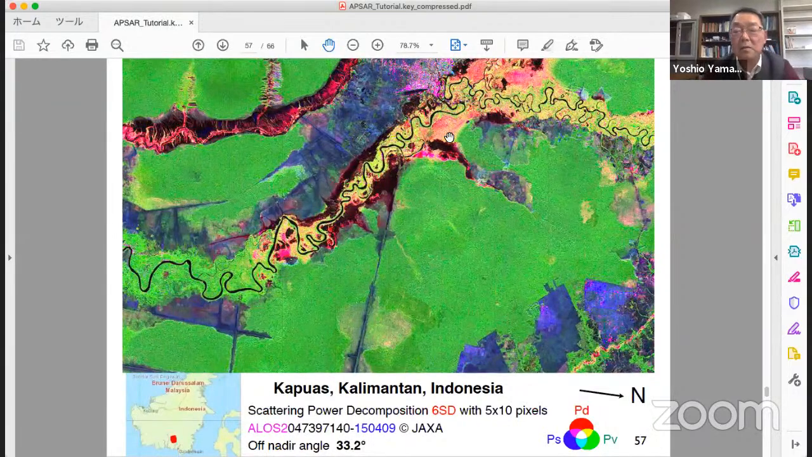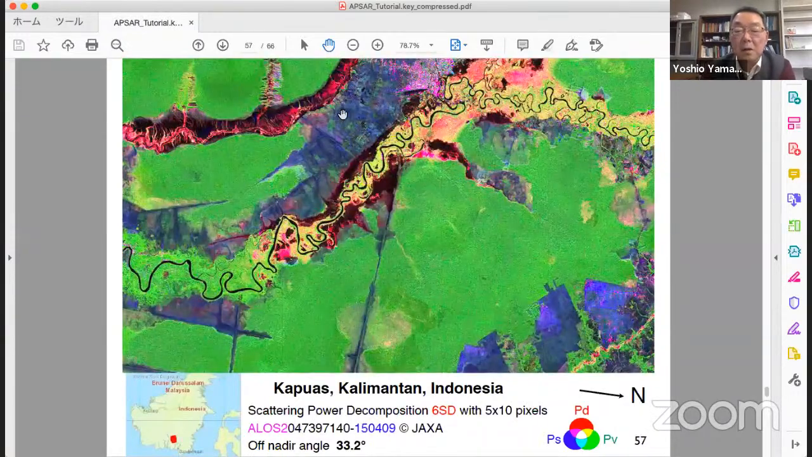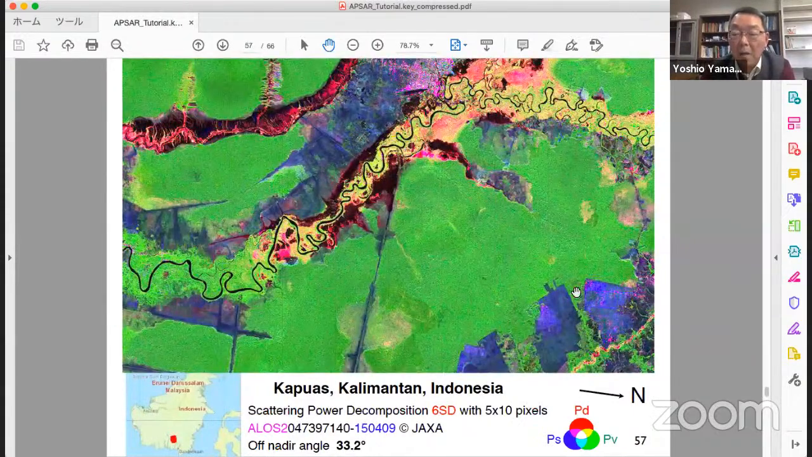In the red case, trees and vegetation have grown up. Double bounce occurs. In addition to the scattering mechanism change, we can still see the blue area expanded a little bit.